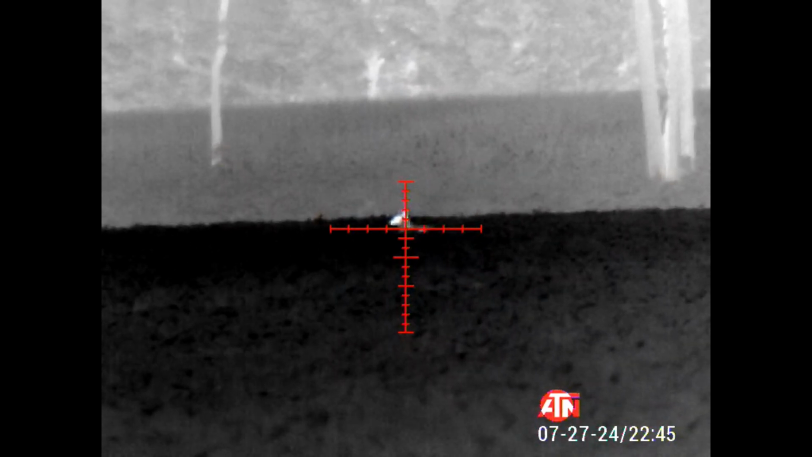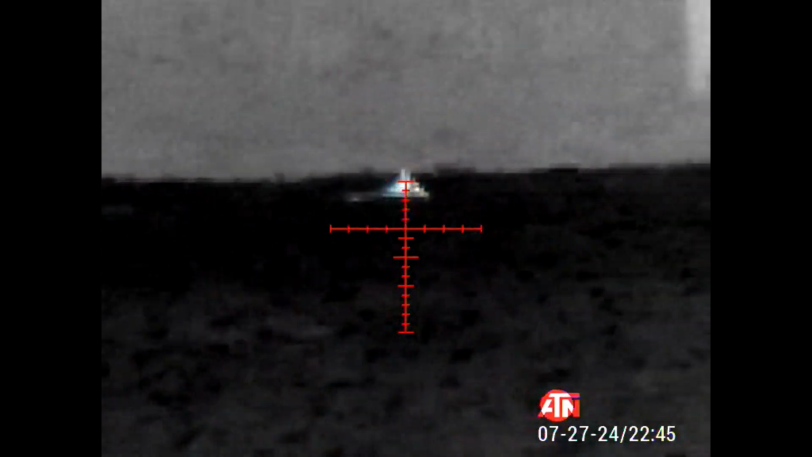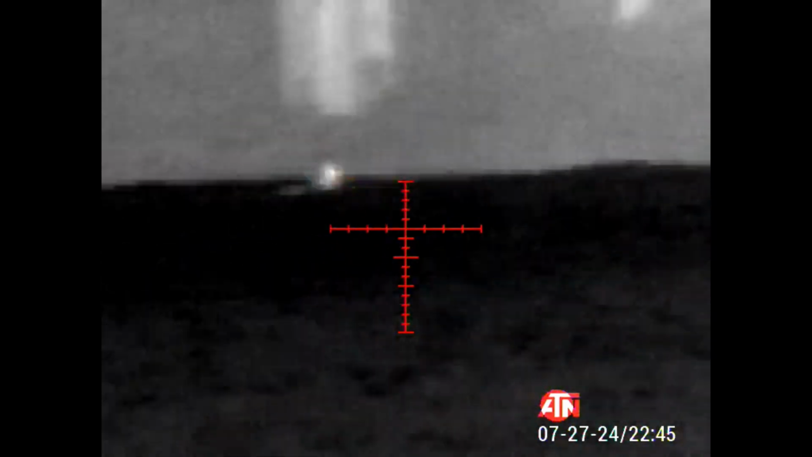Shoot it. Shoot it. If you can shoot it, shoot it. It's gonna come back.